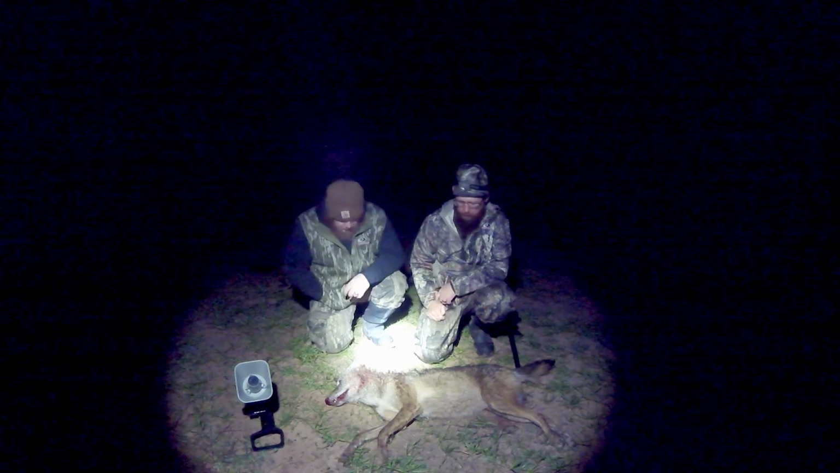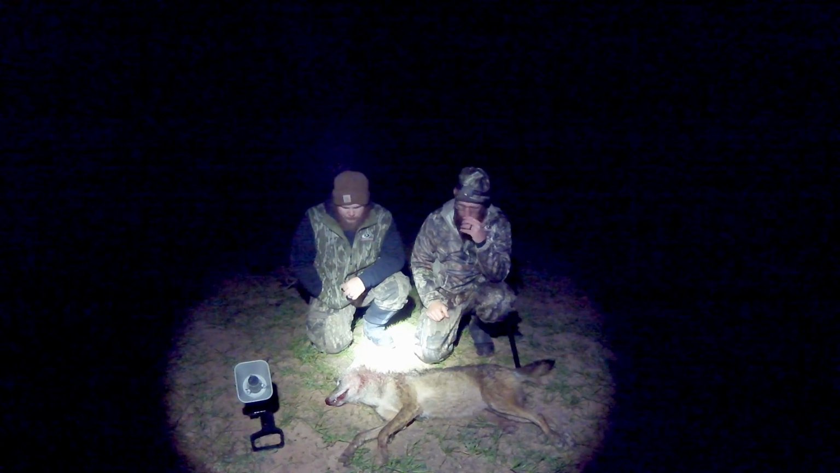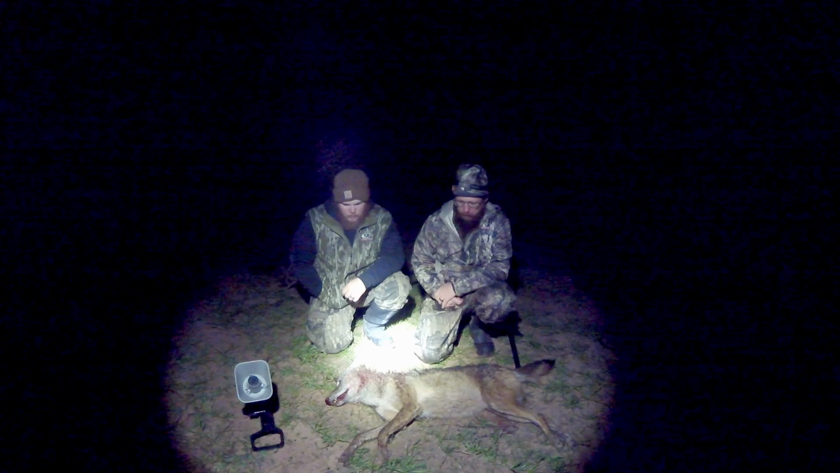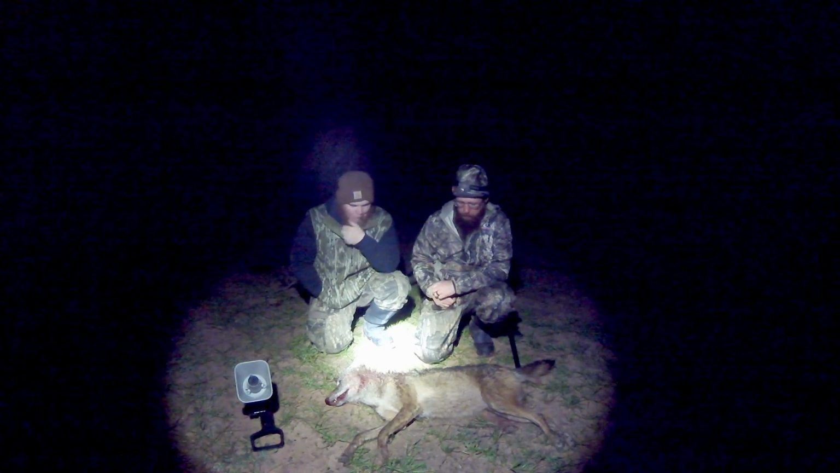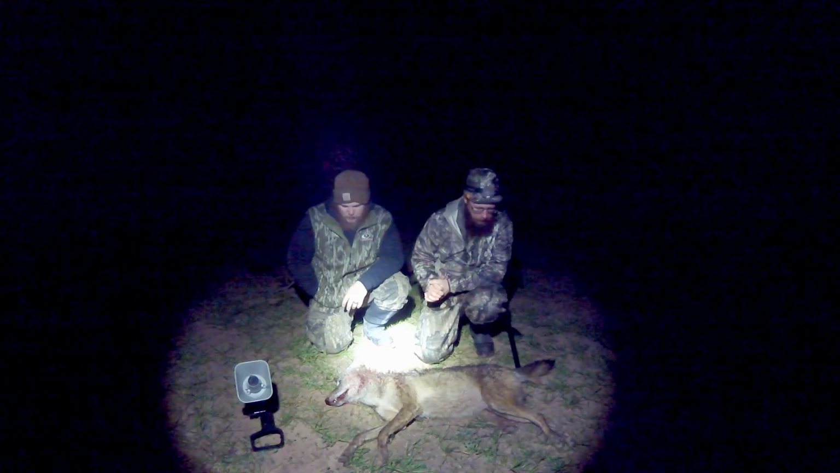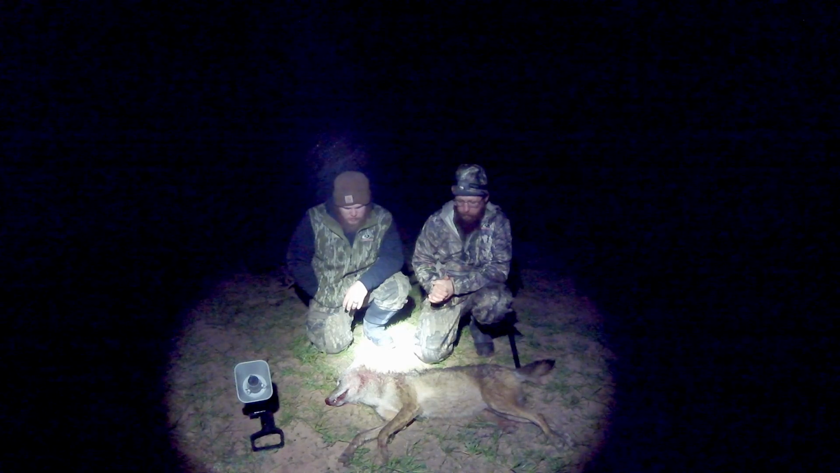Second time we set up on this high line. We took a buddy of ours here the other day, and we called in a coyote about the same spot, and he shot at it a couple of times. I think it was a 300 Blackout with a silencer on it. We couldn't ever find no blood.